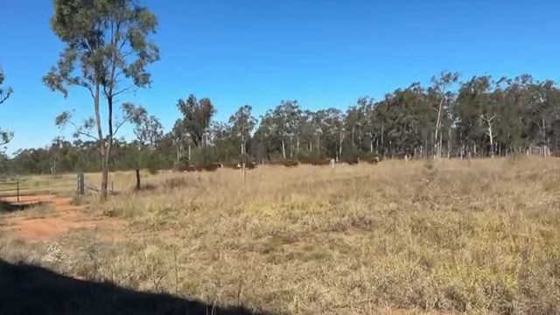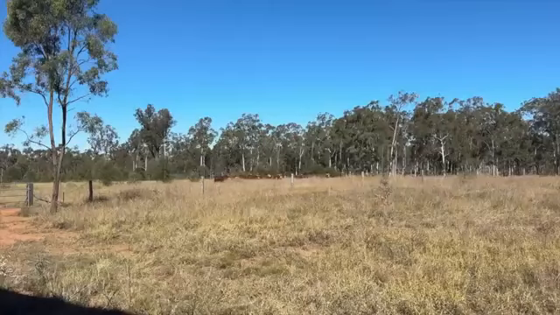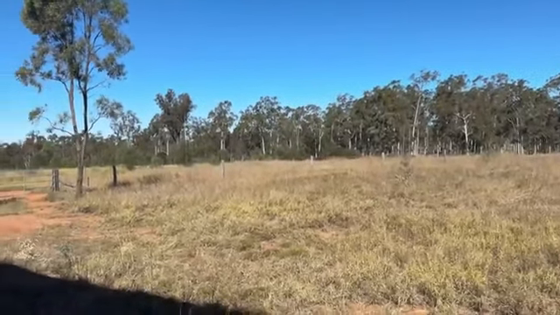Righto, there they go. I just opened the gate and walked away quietly, and they just worked out the gate's open, and they'll go down and get together with the mob from yesterday.